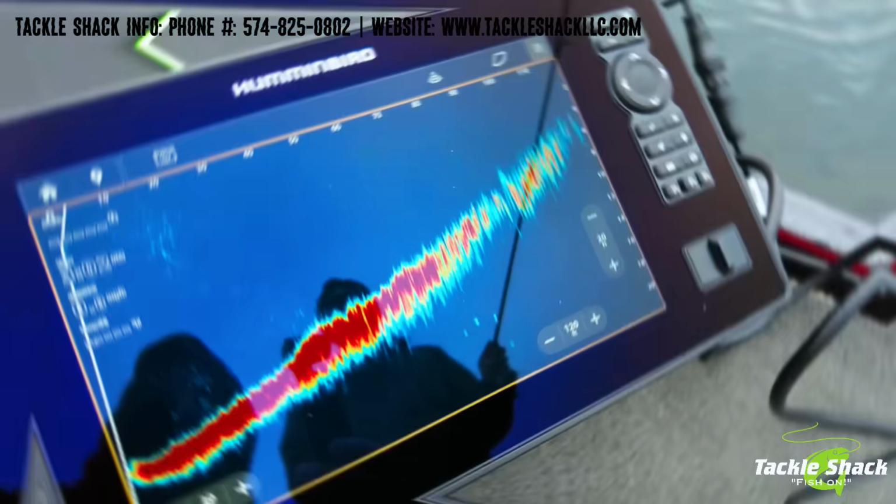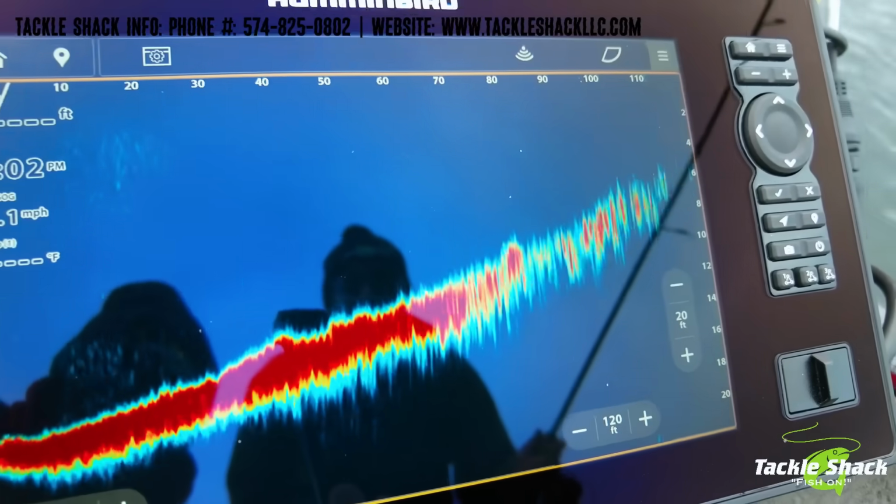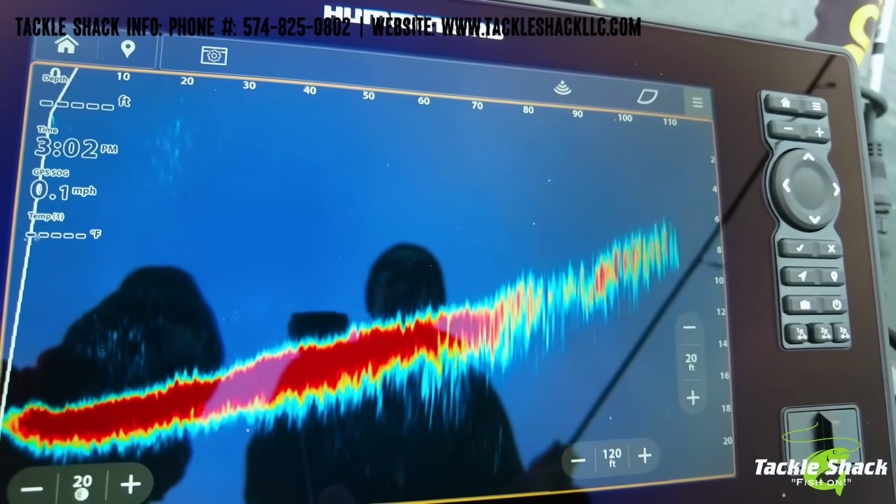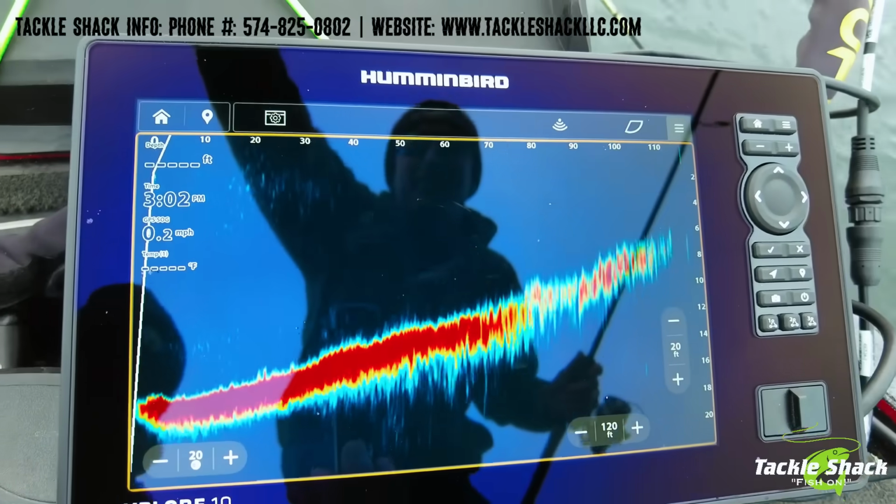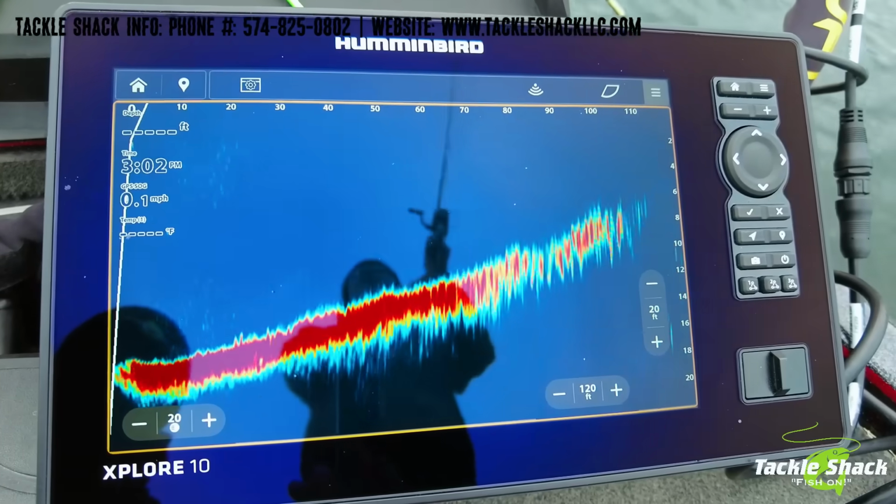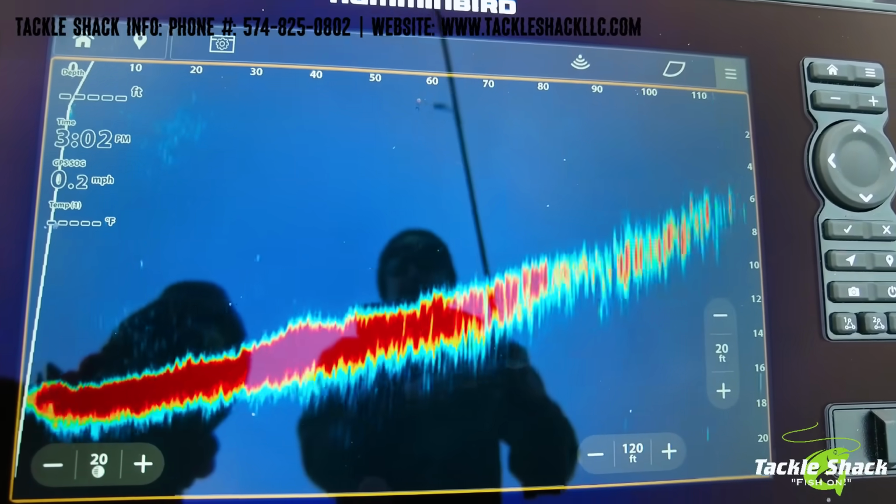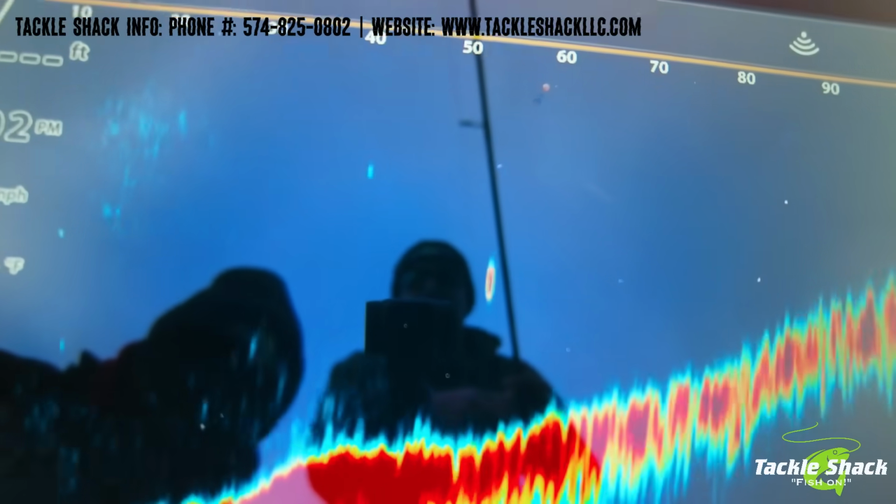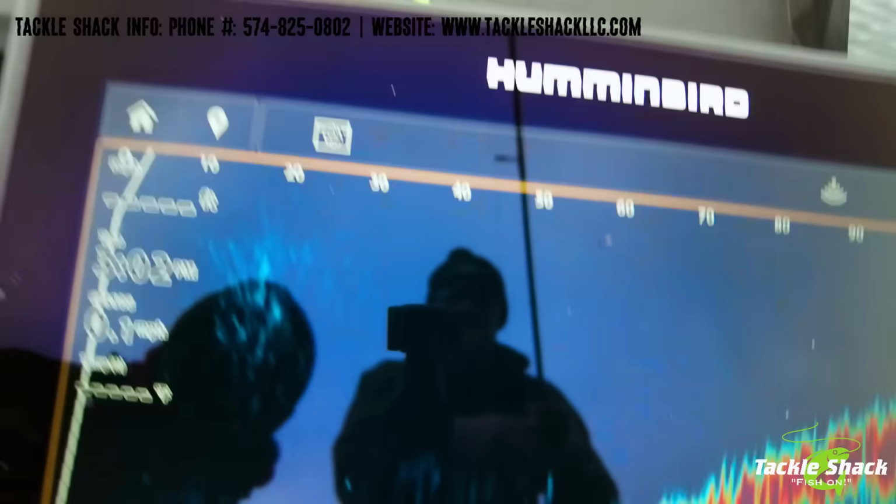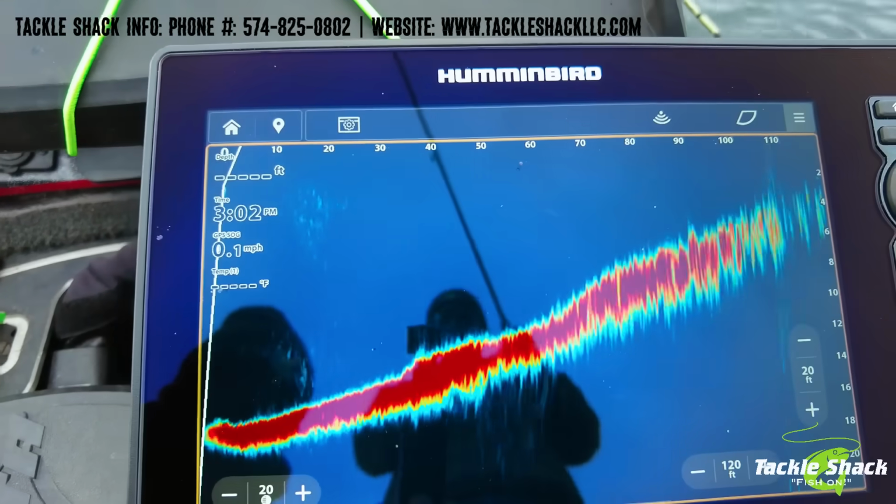Okay guys, now I'm gonna make a couple casts. Bear with me because my line is freezing up really bad, so we might not be getting as much distance as normal, but you should be able to see how baits look comparatively screen to screen. So there's my bait falling right there. You can see a fish just beyond where I cast. I'll just reel that up really quick.